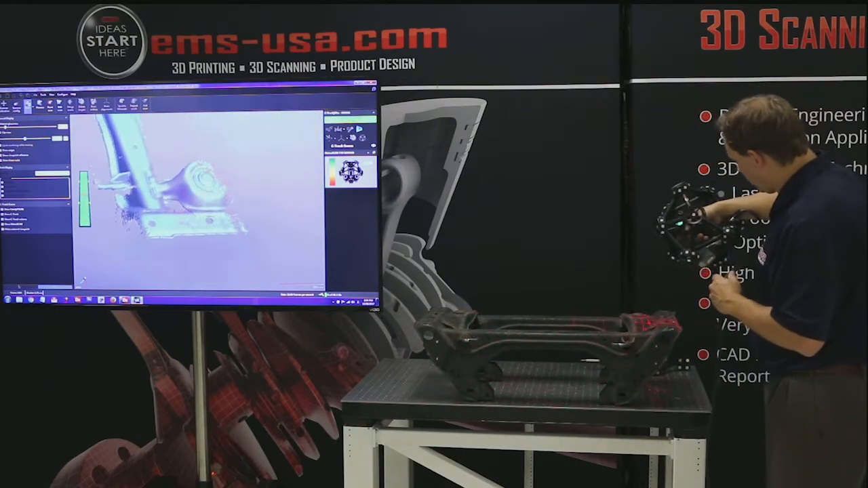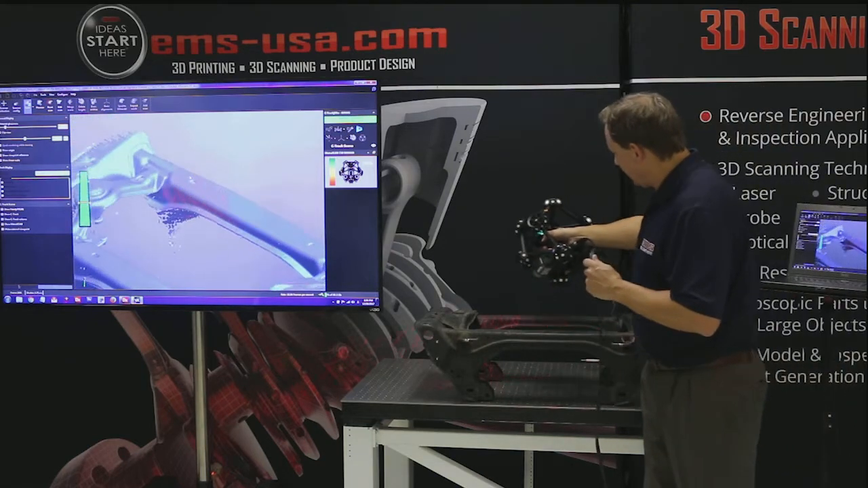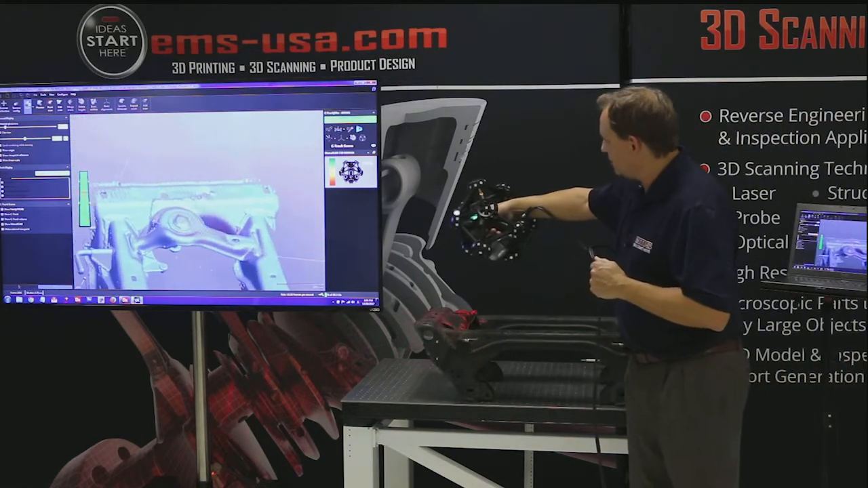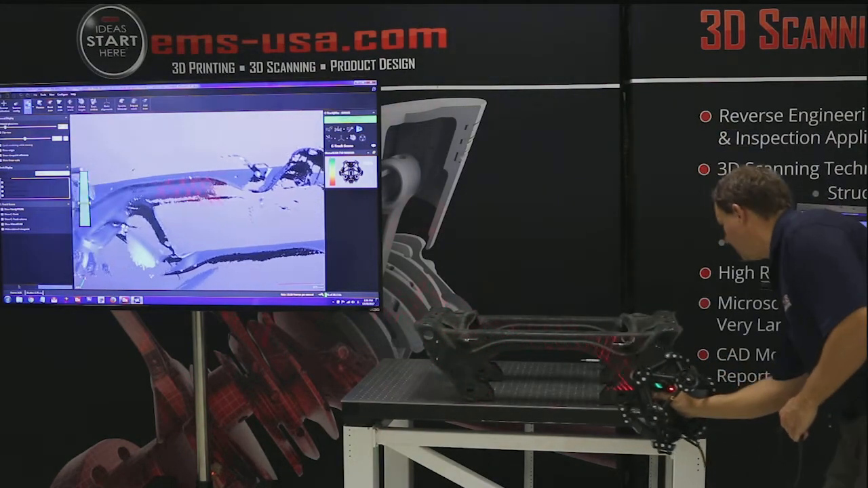Now, as you go stronger and stronger, that will slow down your scanning speed, because that also has to do with the cameras, the sensors. They need to slow down too. But again, you can see how quickly I'm able to scan this.